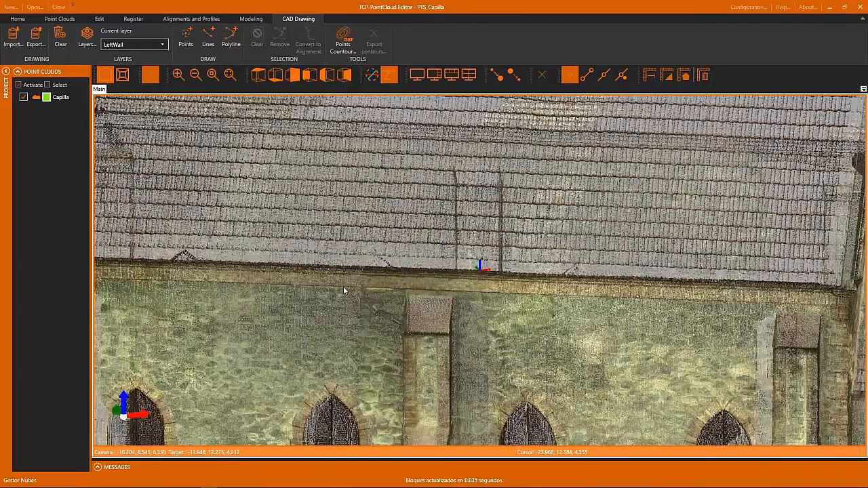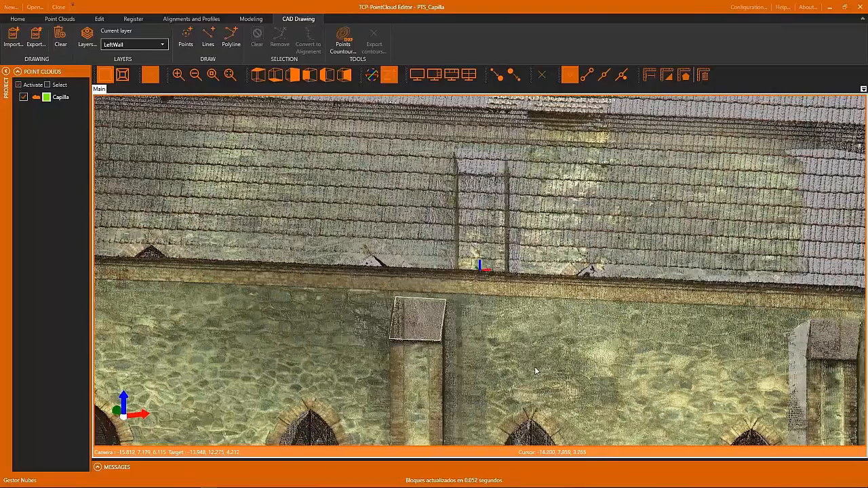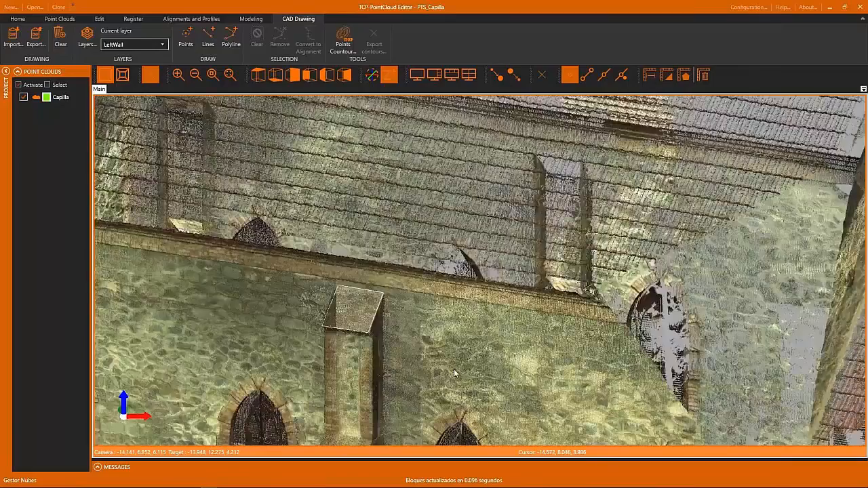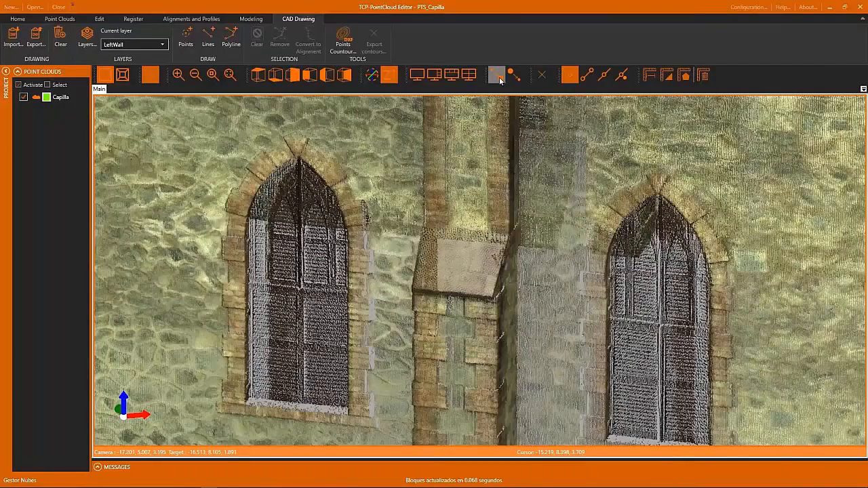Now, for example, this is a small example. We are going to draw two closed polylines, and we see how the polylines are drawn over the point cloud. We do the same for this other part of the point cloud,